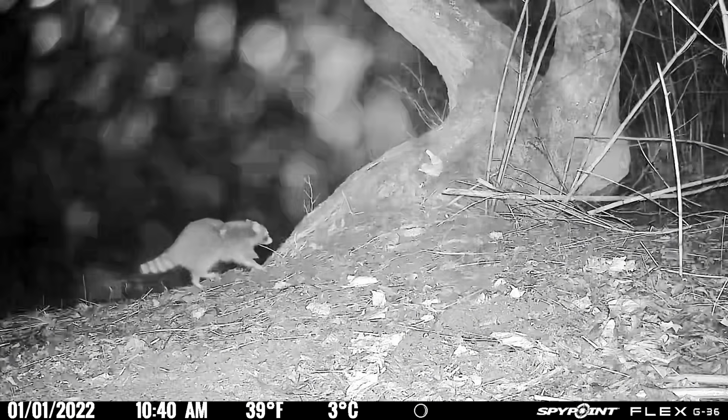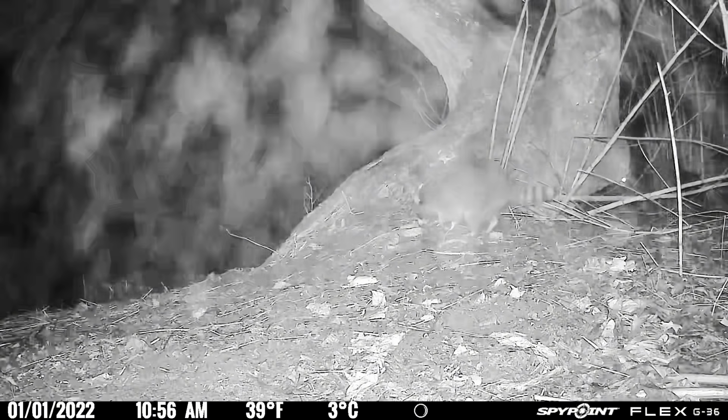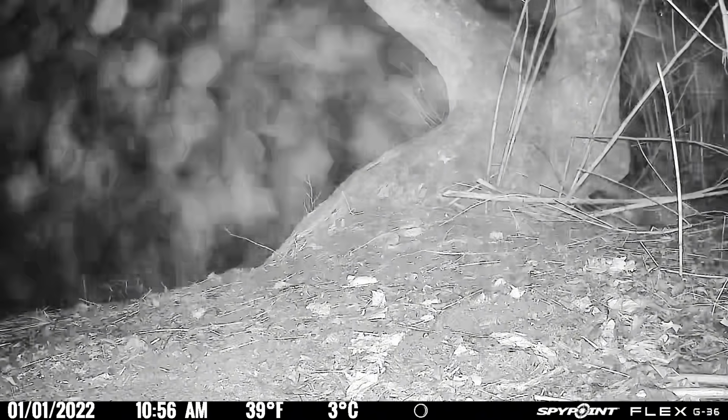Here he is again. He actually climbs a tree this time and hangs out up top there by that chicken thigh. If you watch on the right side here behind the raccoon, you see another animal come in. I think it might be a fox. It could be another raccoon, but we never really got a good look at him. But the raccoon does kind of head that way and chase after him a little bit.